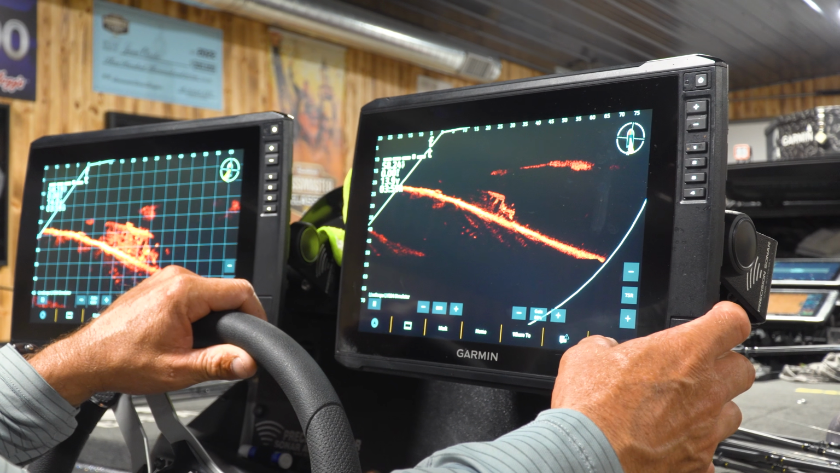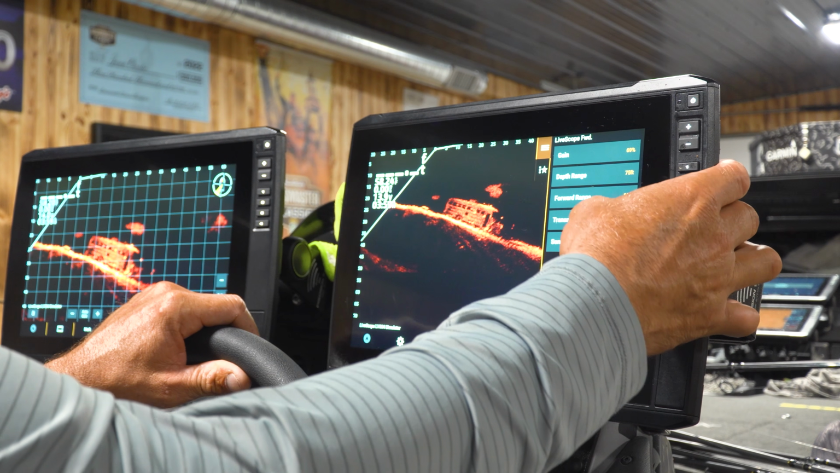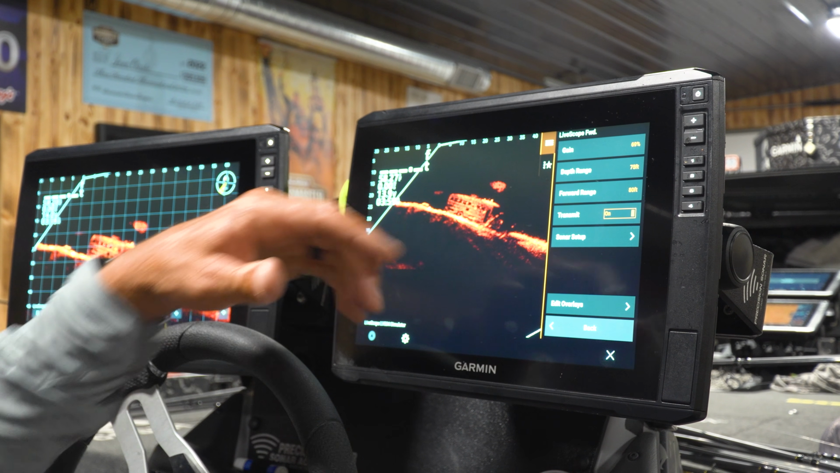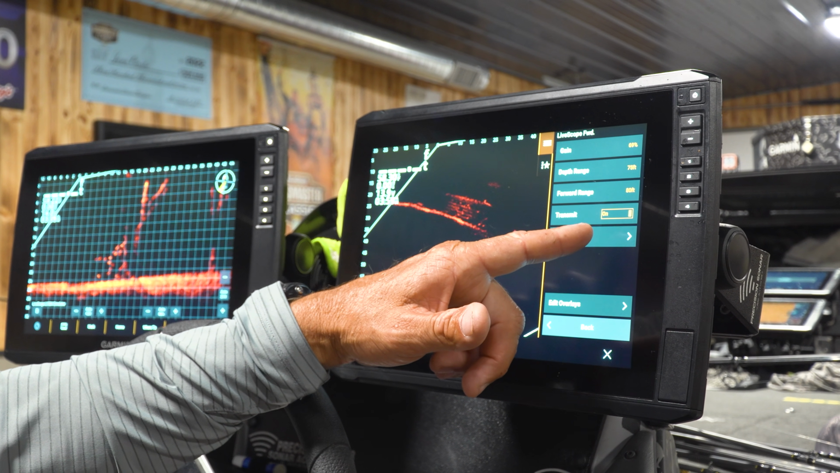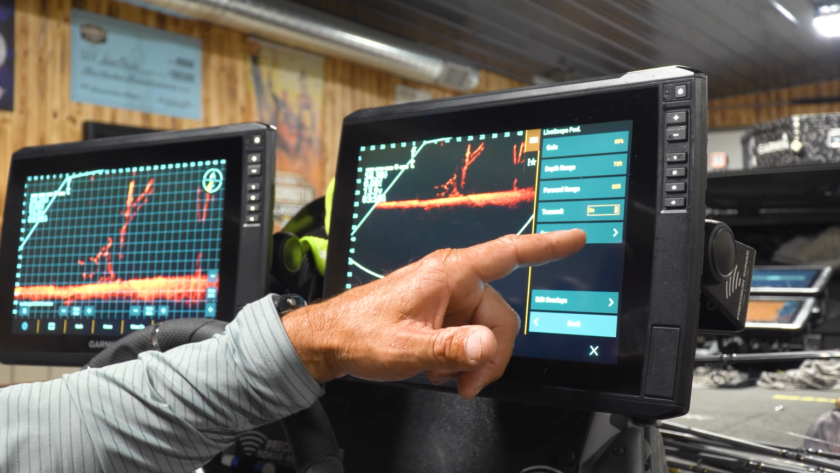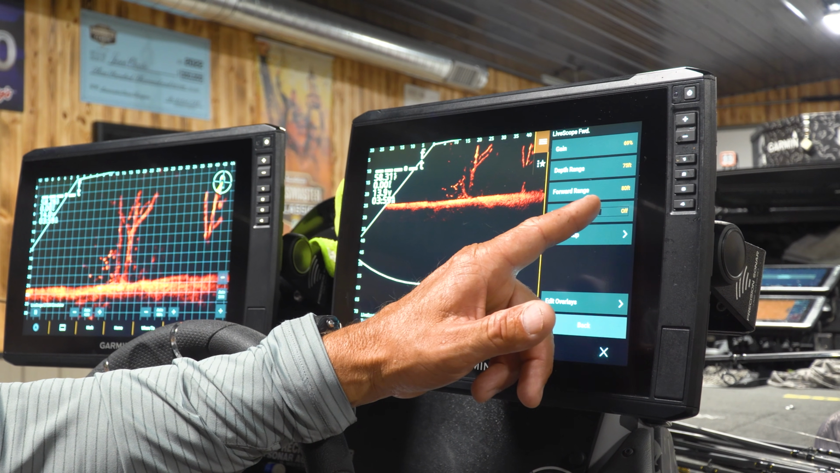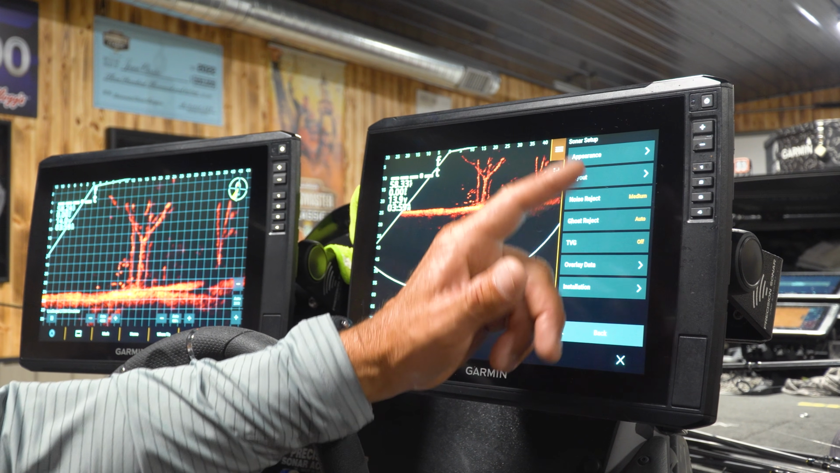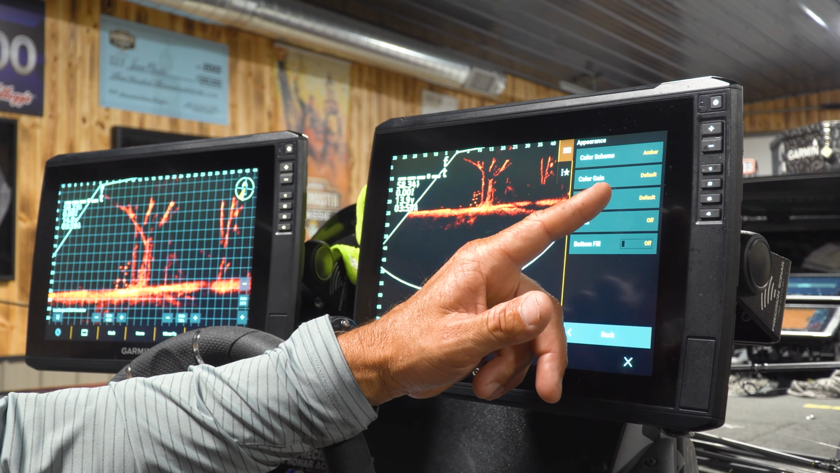So now we're going to go into some other stuff and change it. Pretty much these right here, your first button is your on-screen settings. Transmit: if you're out there and all of a sudden you want to move up and flip bushes, and you want to turn that off, or just for some reason you want to turn it off, that's all you do, on, off. We're going to go into sonar setup, appearance. All right.